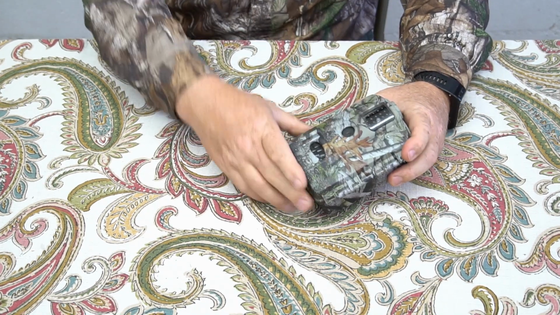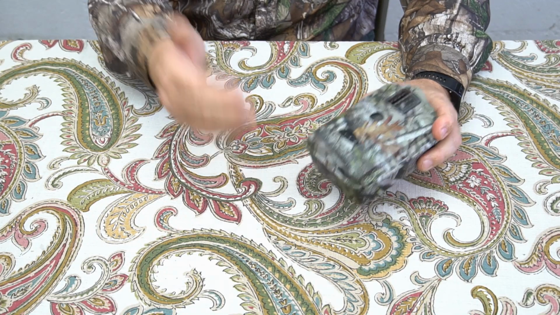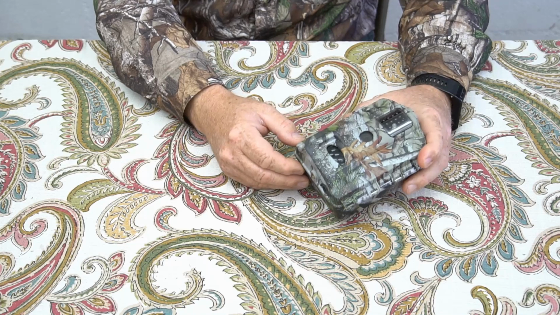All right, guys, I've shown you all the stats, all the data, and all the image samples and everything. And hopefully you can decide whether this camera is right for you.